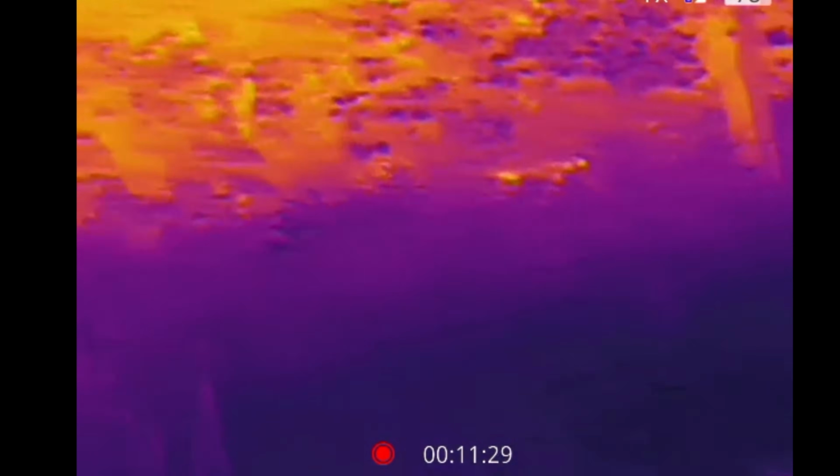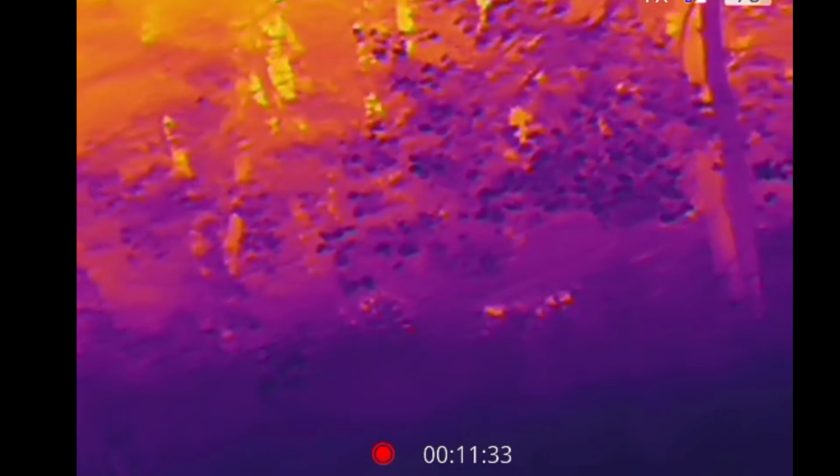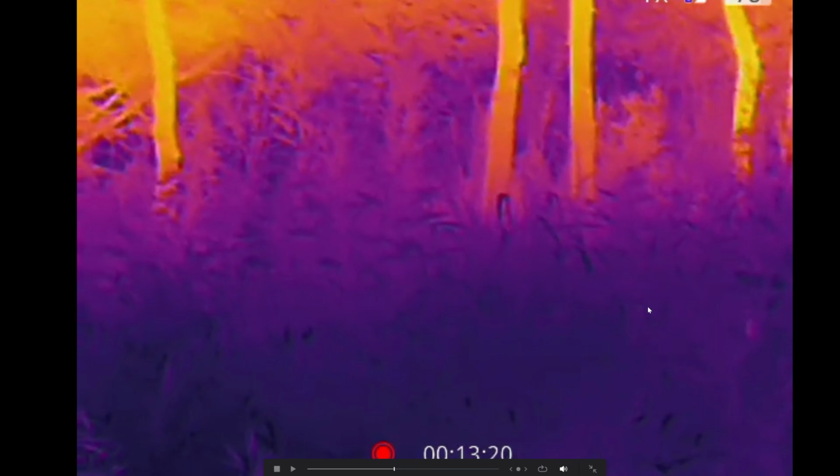Could this possibly be a mountain lion? It's hard to tell if it moves at all. It kind of looks mostly stationary, but you know, if a mountain lion is right there and it sees us, mountain lions are smart. They're used to stalking prey for hours. They're going to be very, very smart about what they do. I don't know. Now let's get to the encounter.